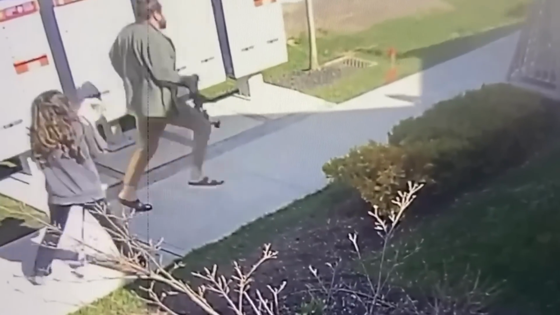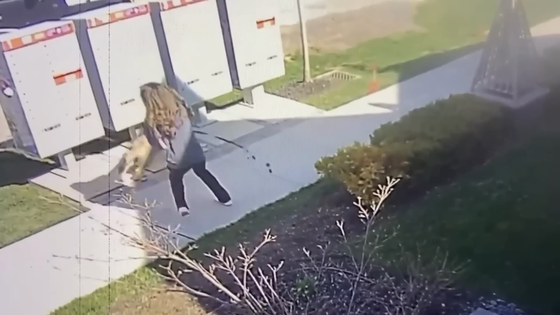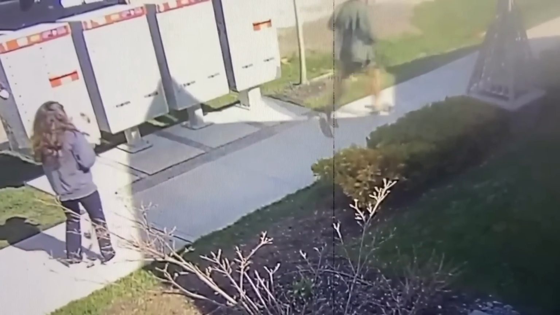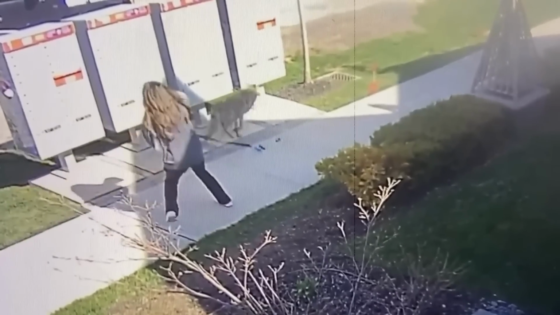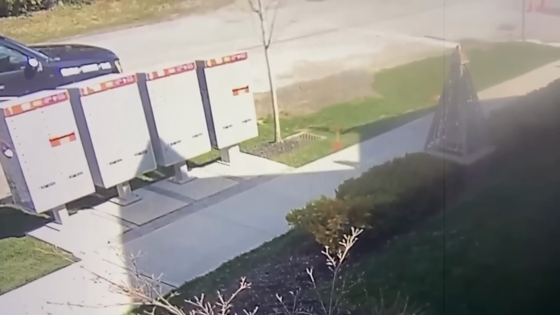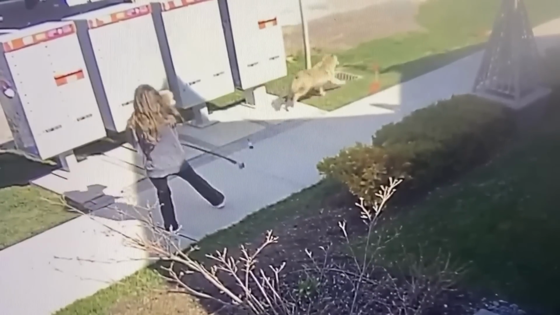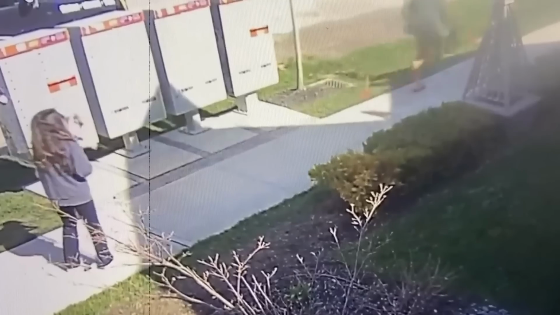Reacting with commendable quickness, the woman lifts her dog into her arms, shielding it from the coyote. Meanwhile, other people on the street step in, their presence and actions causing the coyote to retreat and run away. This incident is a stark reminder of the unexpected nature of wildlife encounters, even in urban areas, and makes me really nervous to think that something like this could happen to anyone.